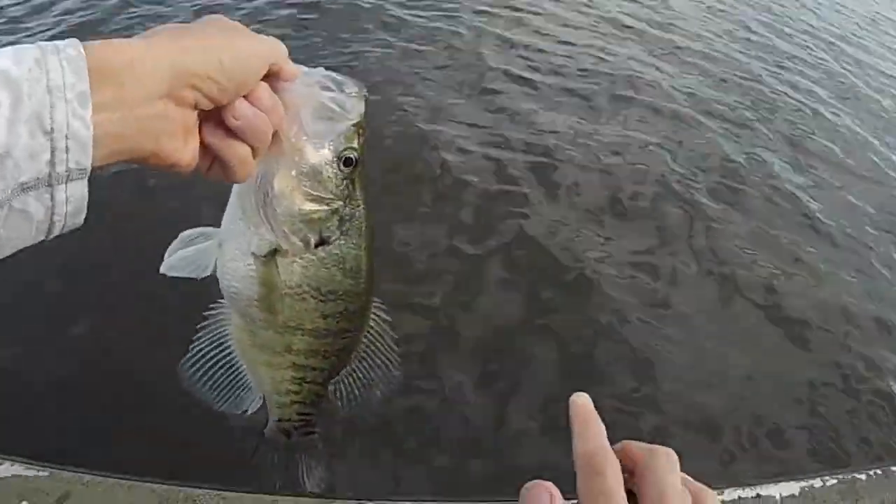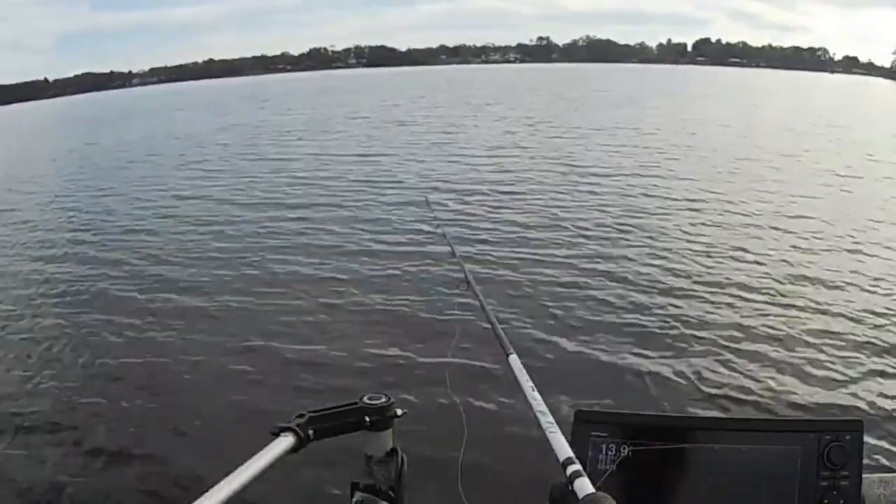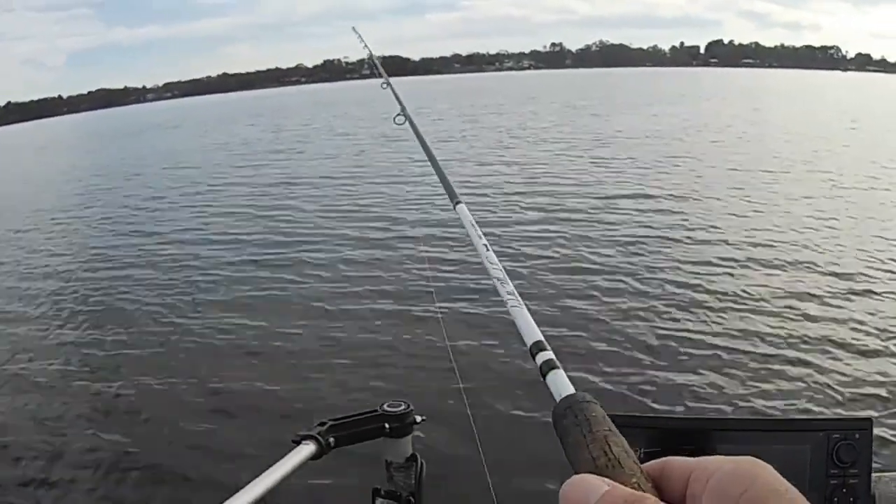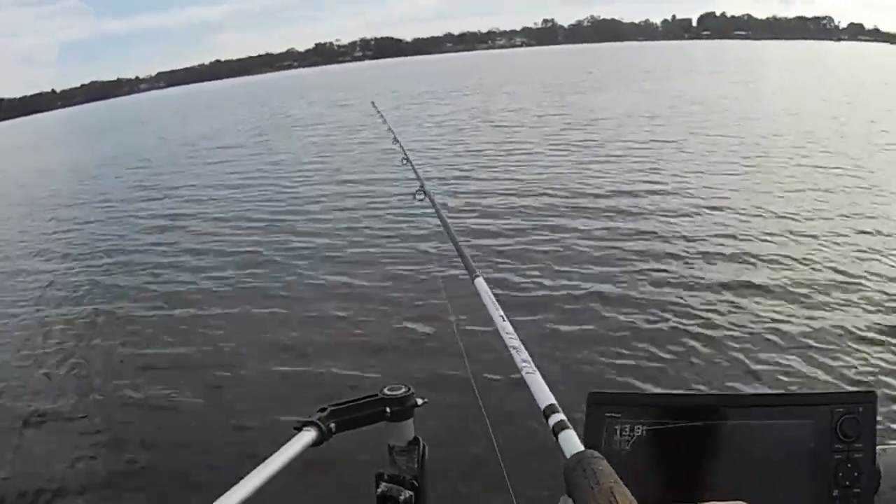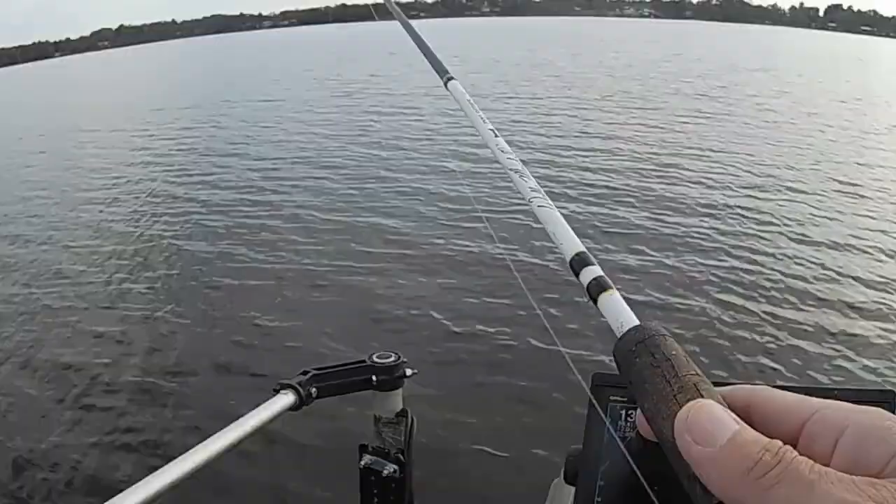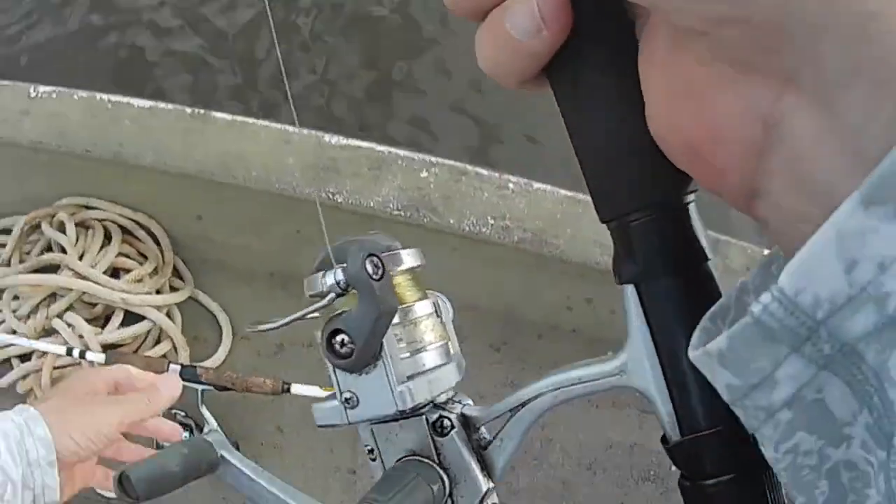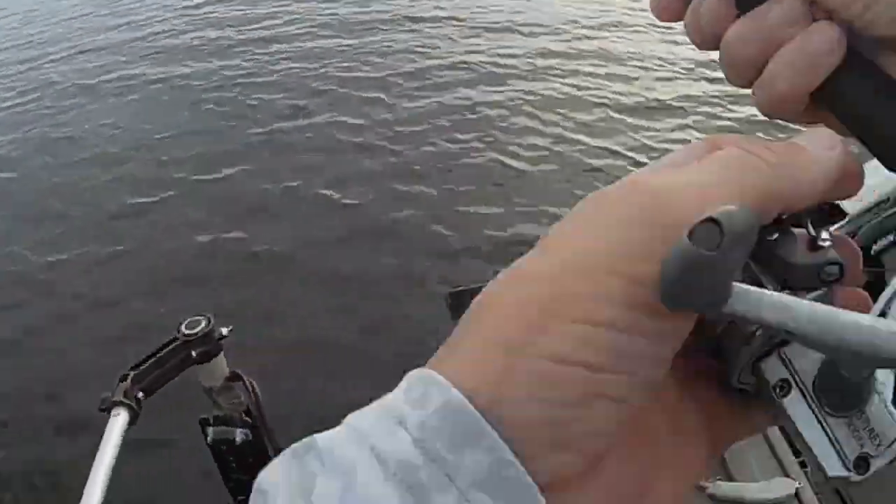There we go. Let's let her go. Get back in there, girl. Yeah, there's all kinds of ways to catch them right now. You can catch them off bridges, you can catch them off brush, catch them off standing timber, you can catch them out in open water. Just depends on what you want to do. Alright, I'm going to ease up on it now. After I've made a couple casts in there with that other jig, I'll move up closer.